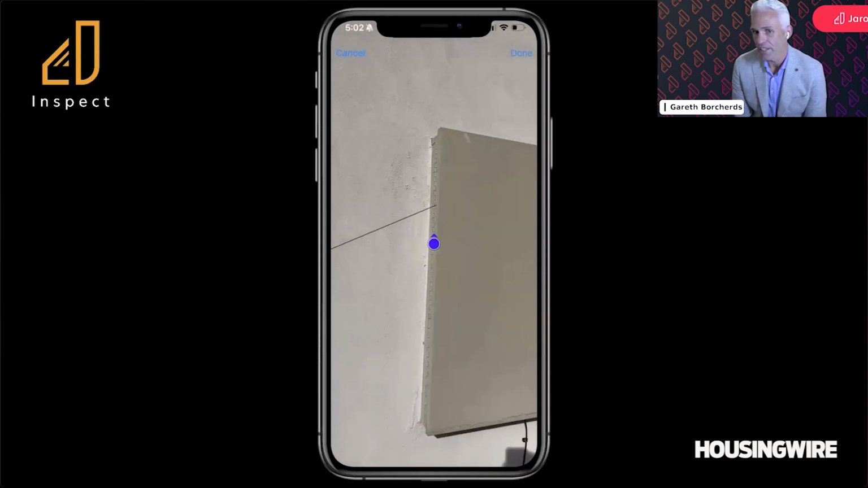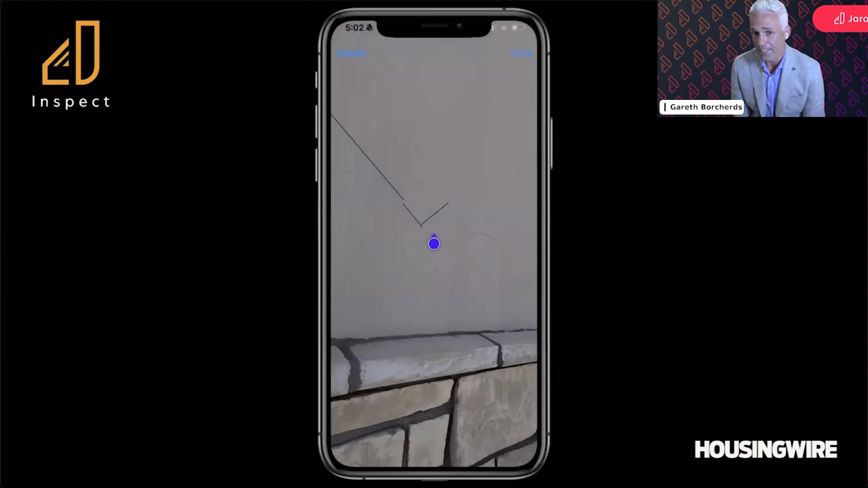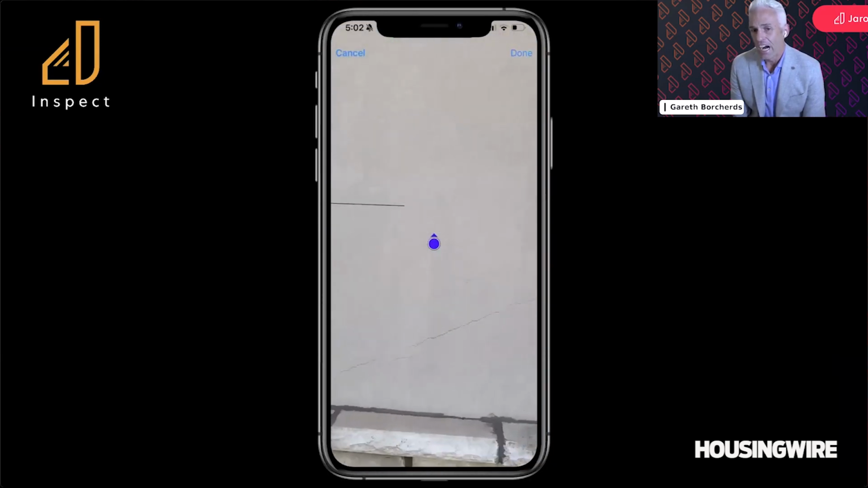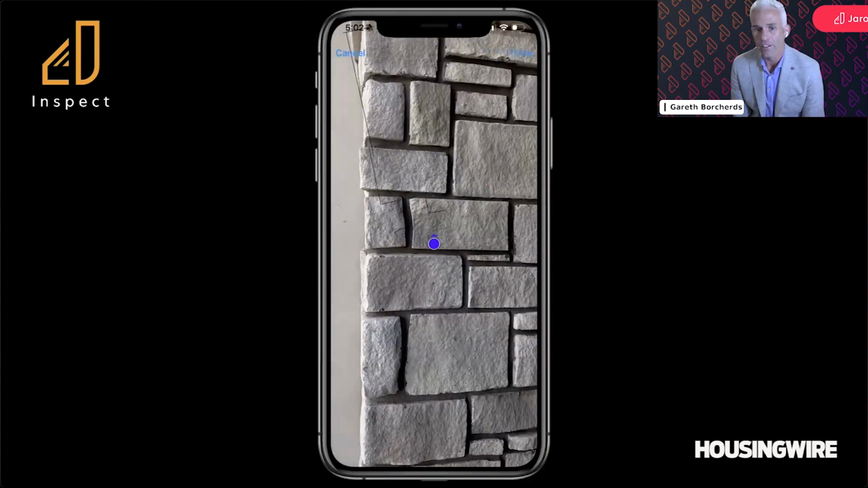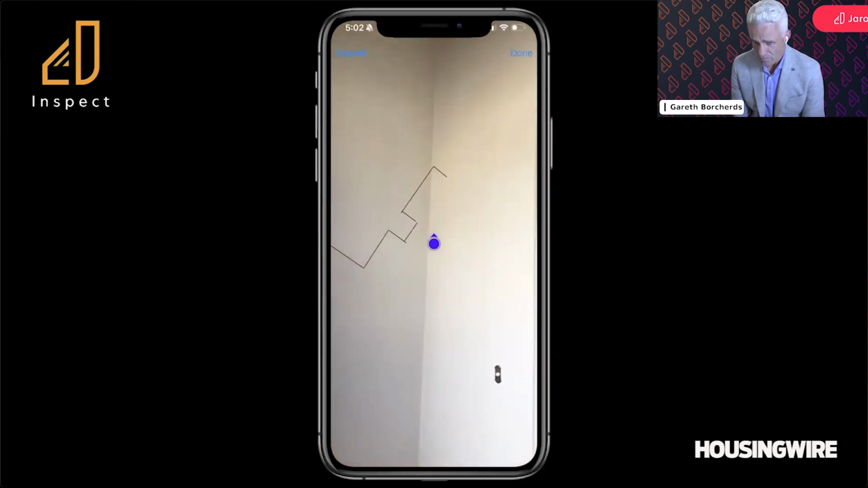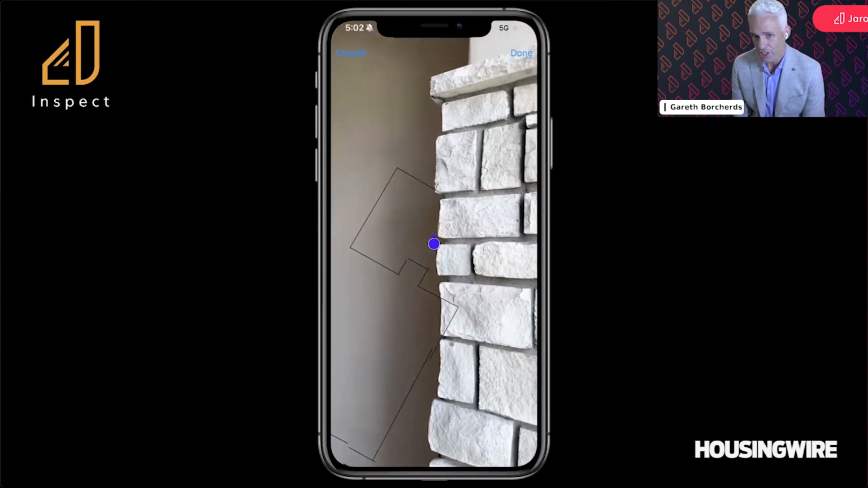This exterior scan is more akin to an appraisal itself. I'm just going to walk around the property and get an outside measurement of this first floor here. It takes about 3 minutes for me to walk around the property. We're not going to show the whole thing for the purposes of this demo, but we do have the unedited video here.